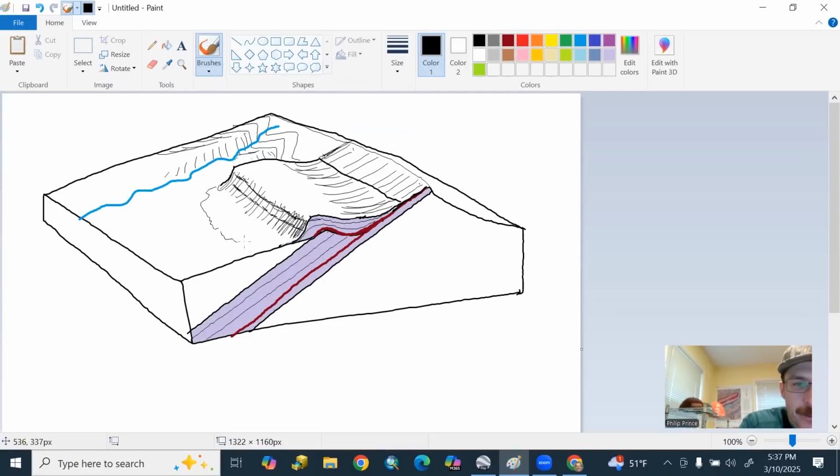And it's not uncommon to see down below them a pile of material, almost like lobes of material that has fallen off of the edge there, right?